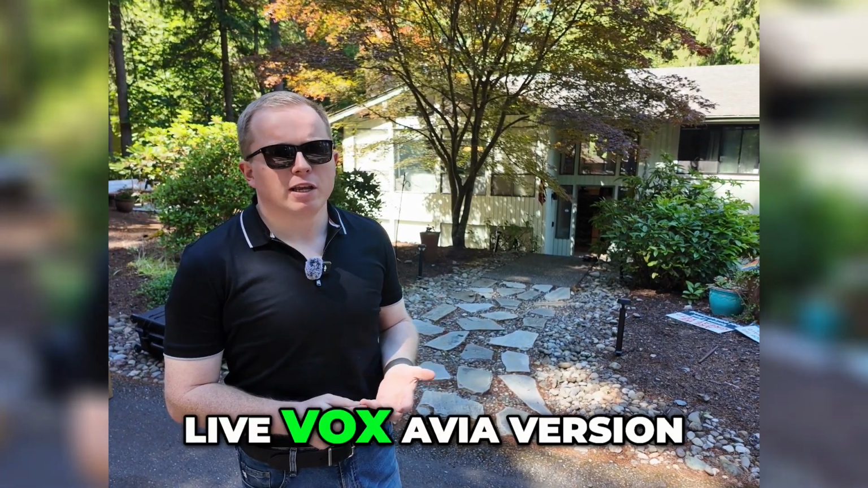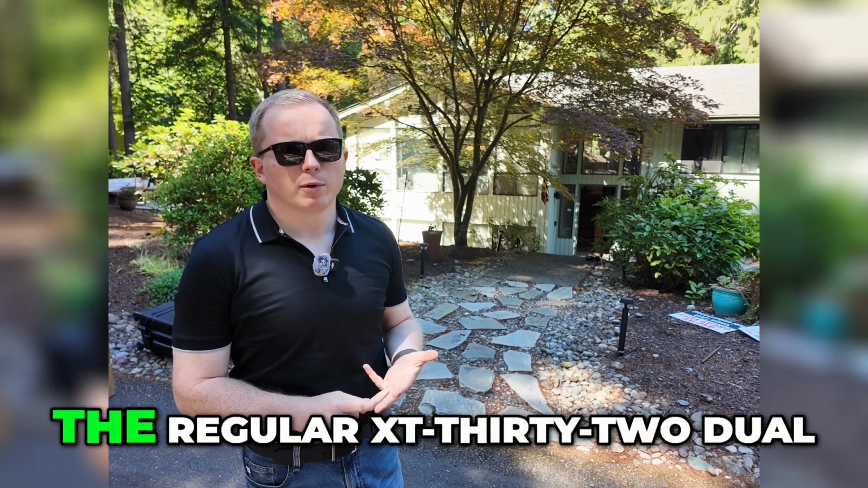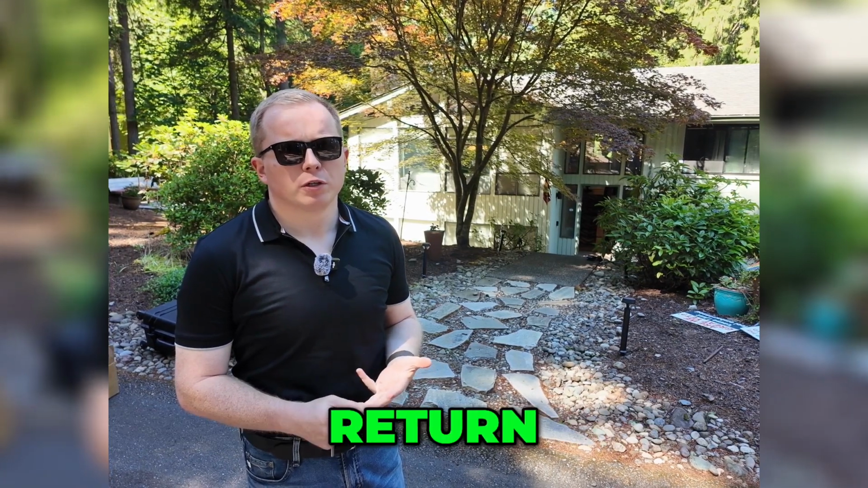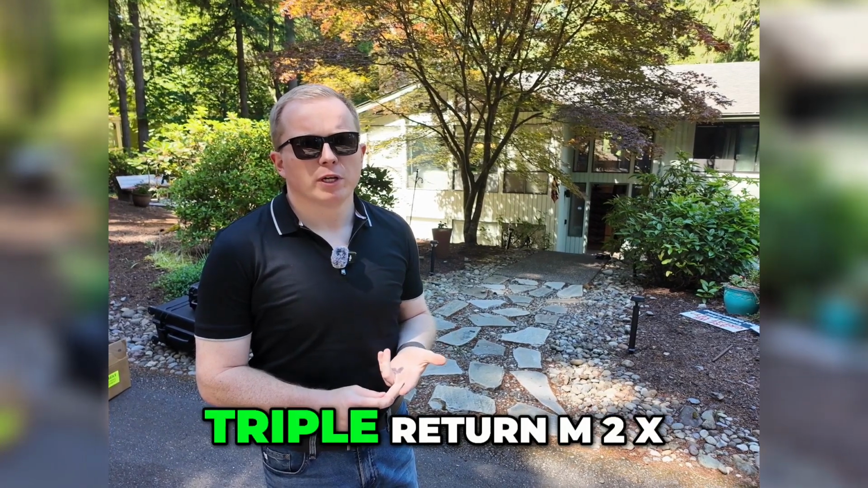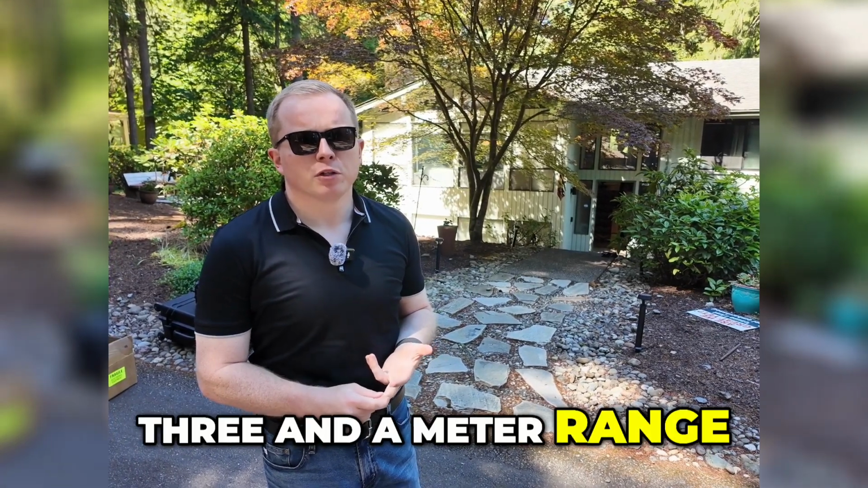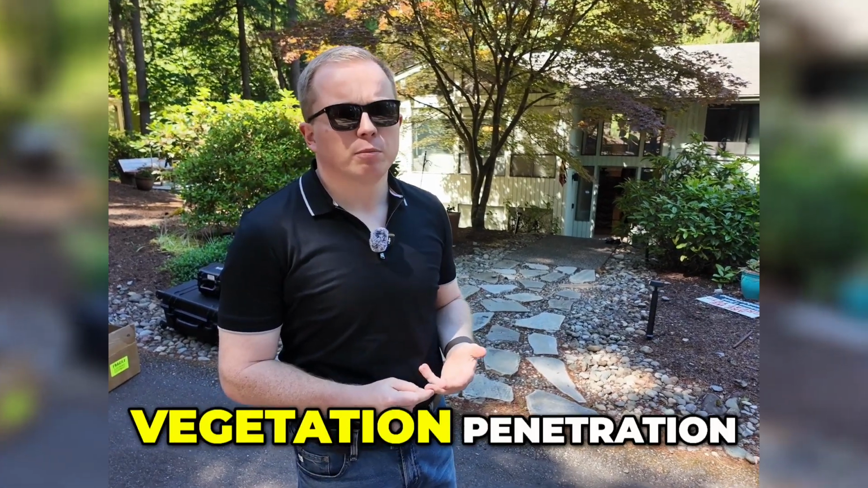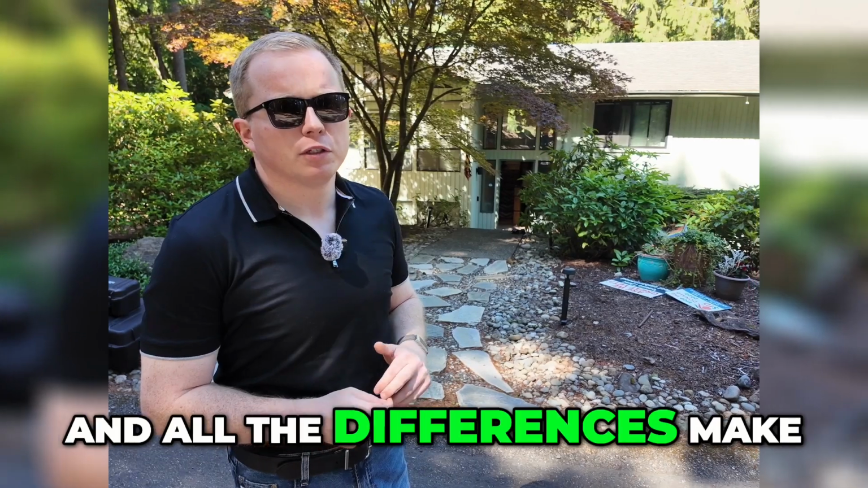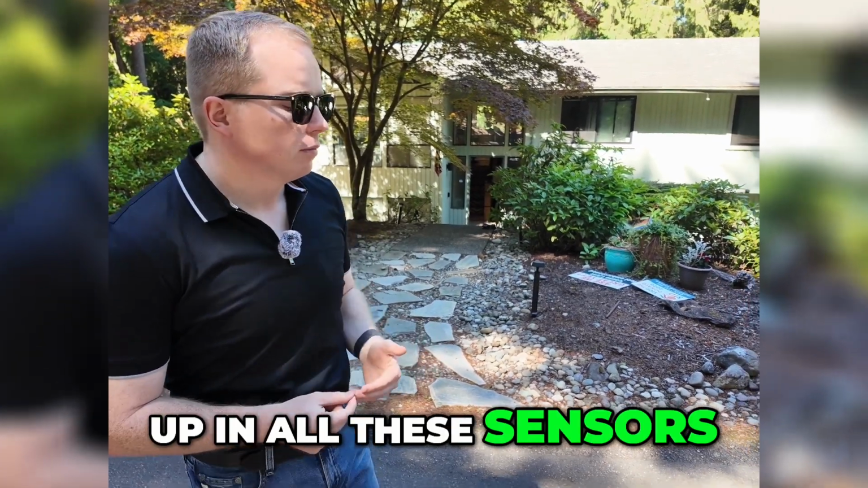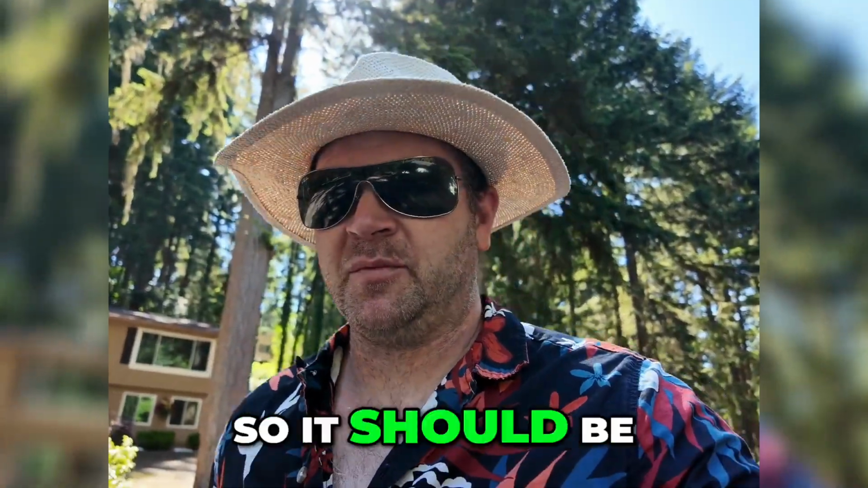So the LiveVox AVIA version, same as the DJI L1 sensor, and then 2 from Hesai, the regular XT32, dual return, 120 meter range, and then the big boy, triple return M2X, 300 meter range. We're going to do some accuracy tests. We're going to do some vegetation penetration at 400 feet, see where all the returns and all the differences make up in all these sensors. Yeah, so it should be a fun day.